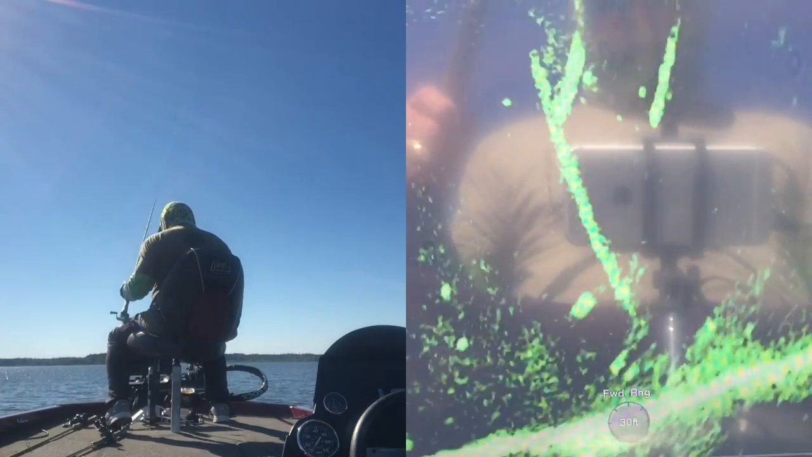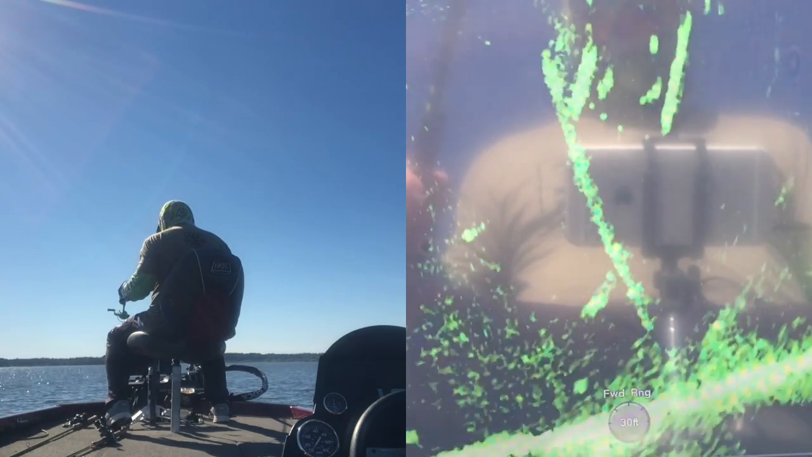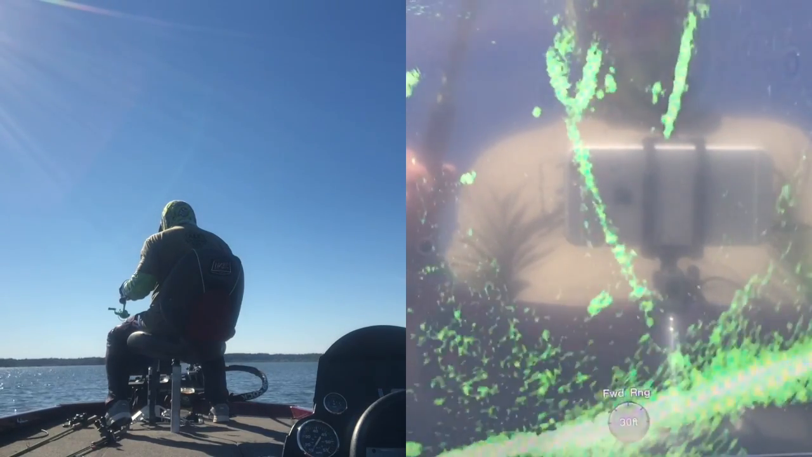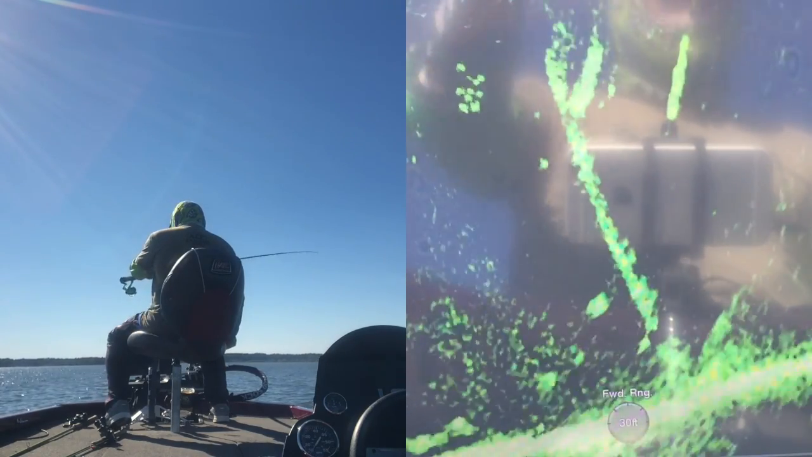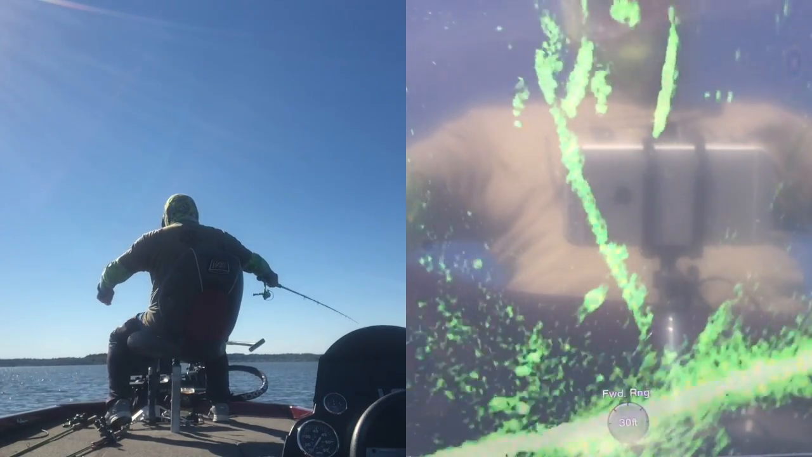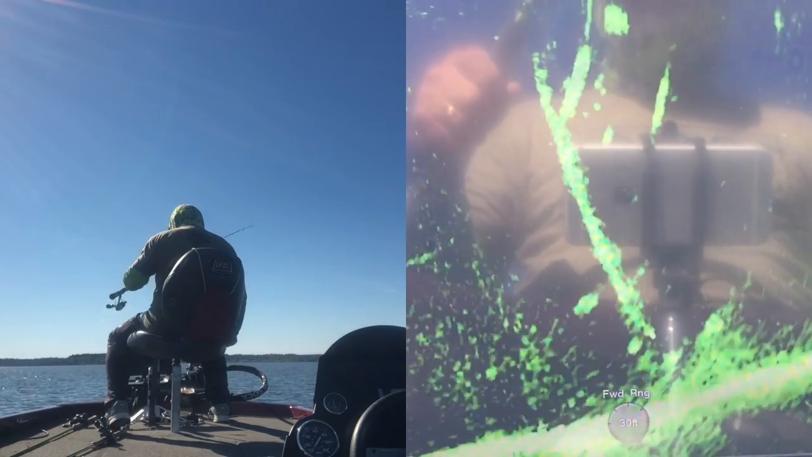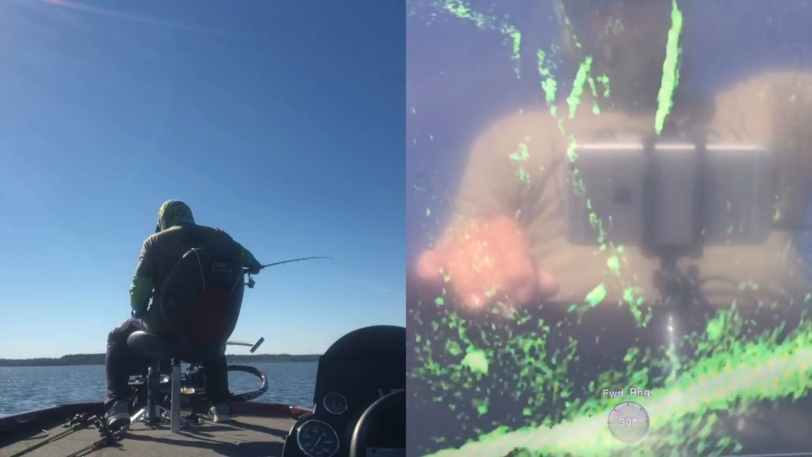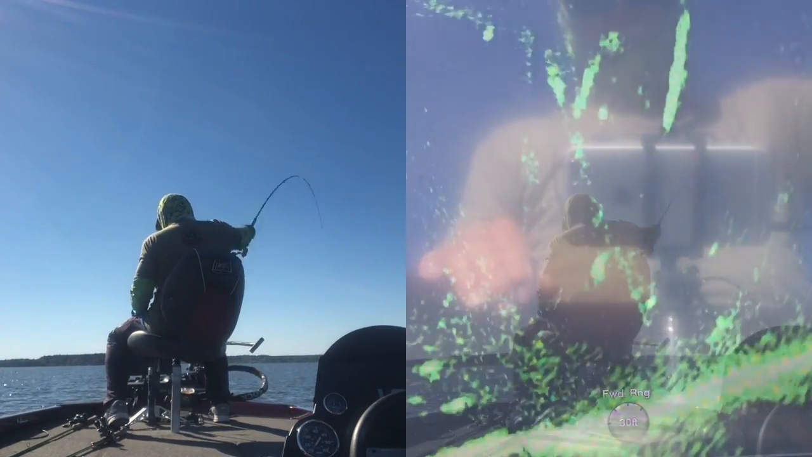All right, let's see if there's any fatties left down there. Looks like one just to the left of the tree. We'll stop it right there. He turned and gave it a look as it swam by. Give him one more opportunity. See if I can get that bad shoulder to hold it still. There he is.